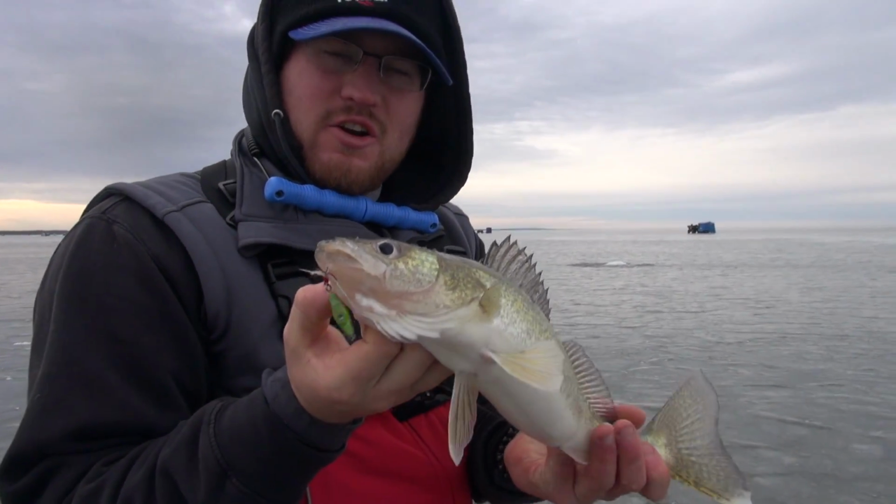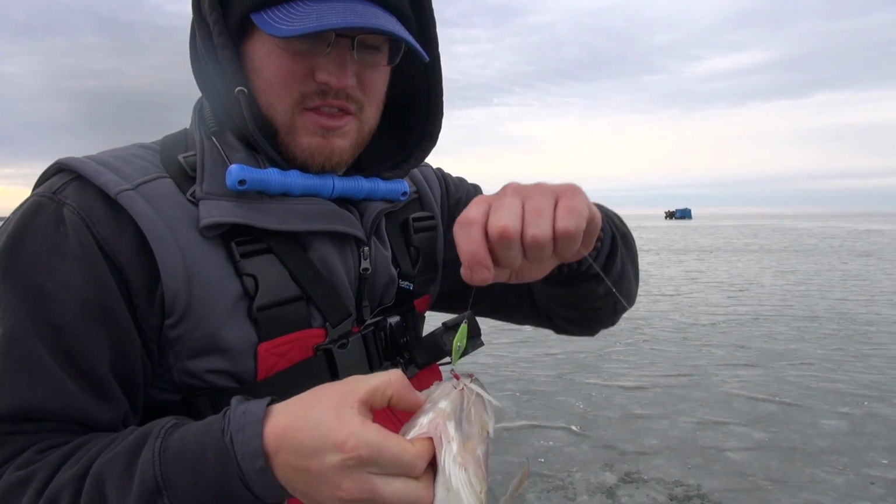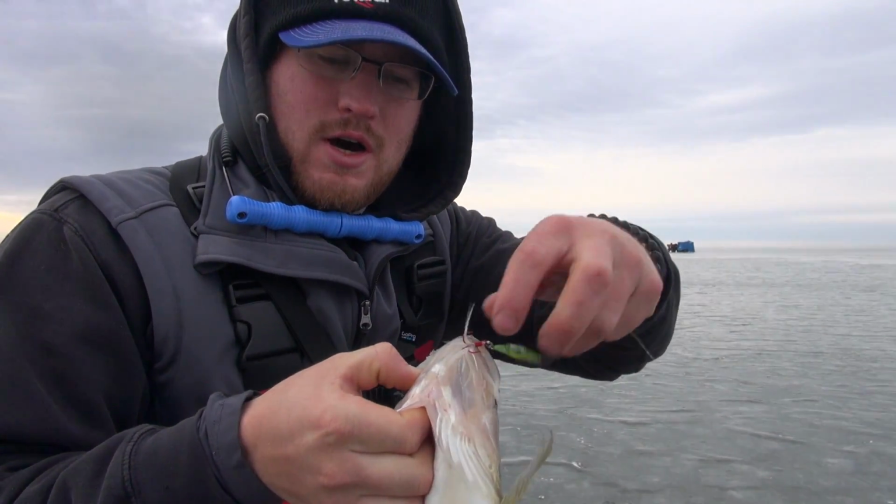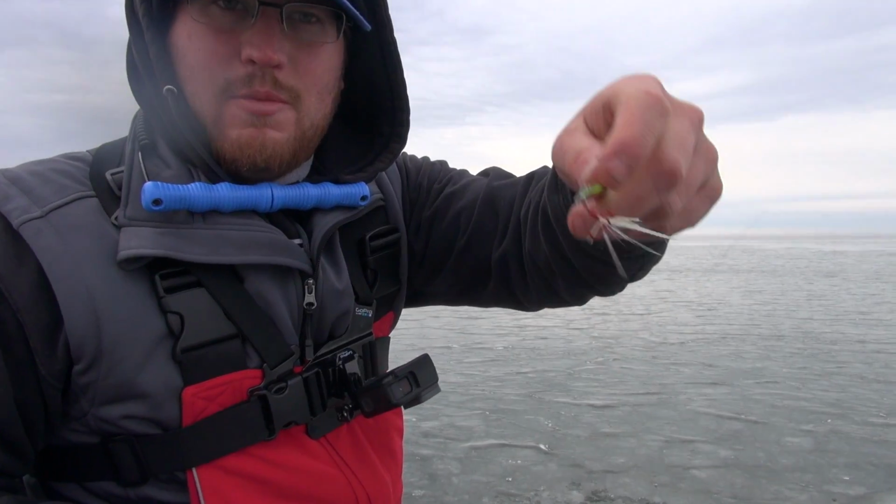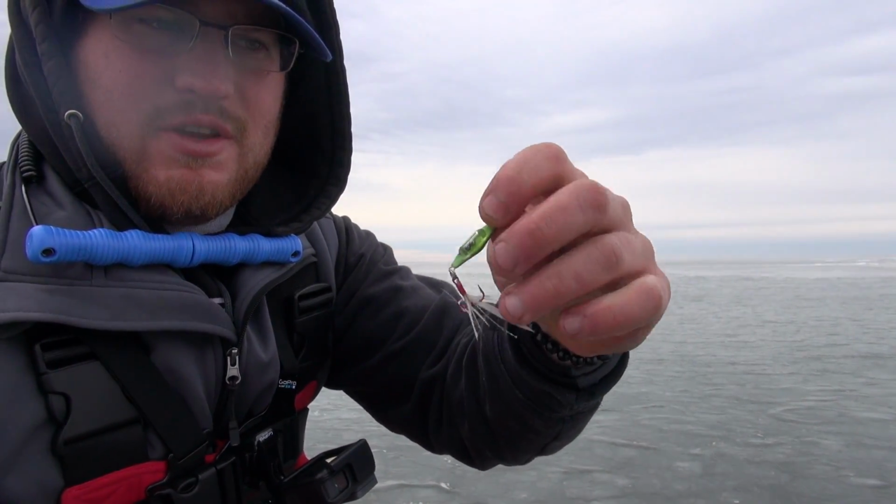Well, this little eater came right up off the bottom. Actually ate the Jason Mitchell 1/8 ounce rattling blade spoon. One thing I really like about this spoon is it's got a feathered treble on it, and it's also got the rattles, so you get the noise and the visual appearance of it. Plus, they come in great colors as well too.